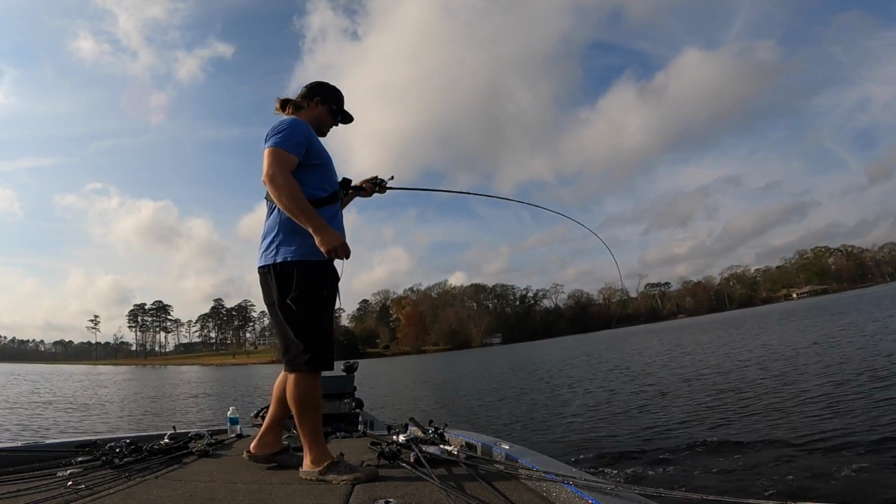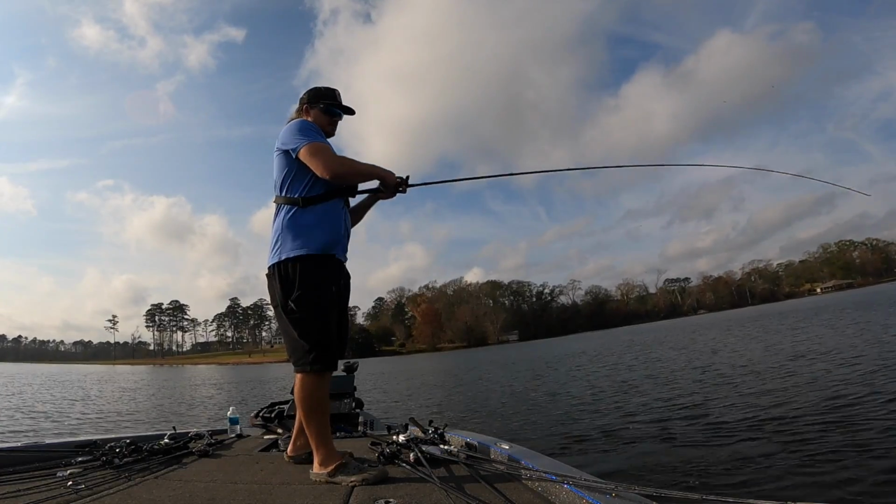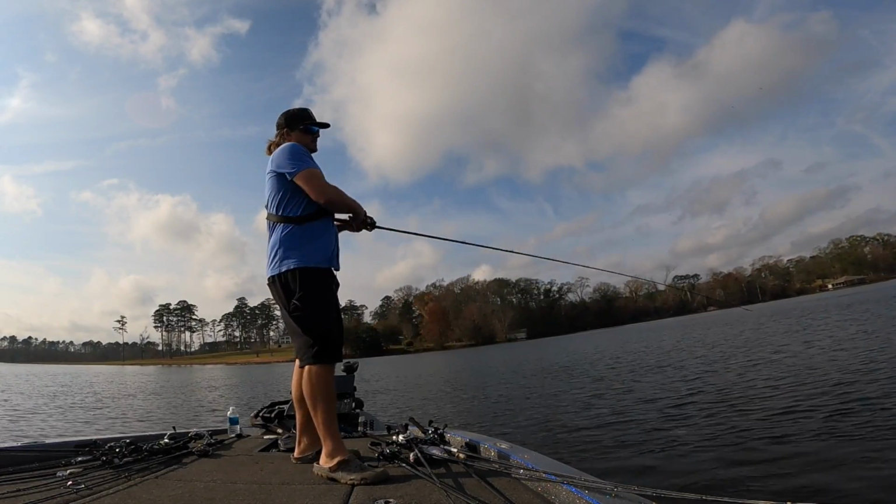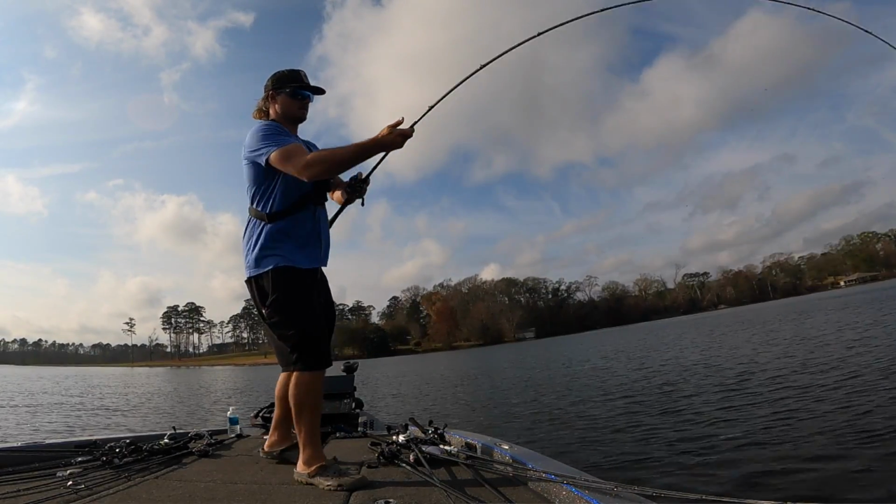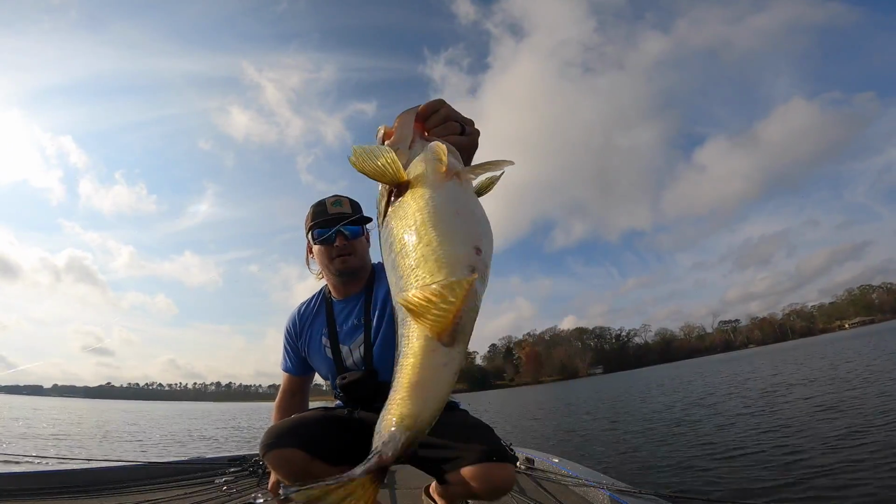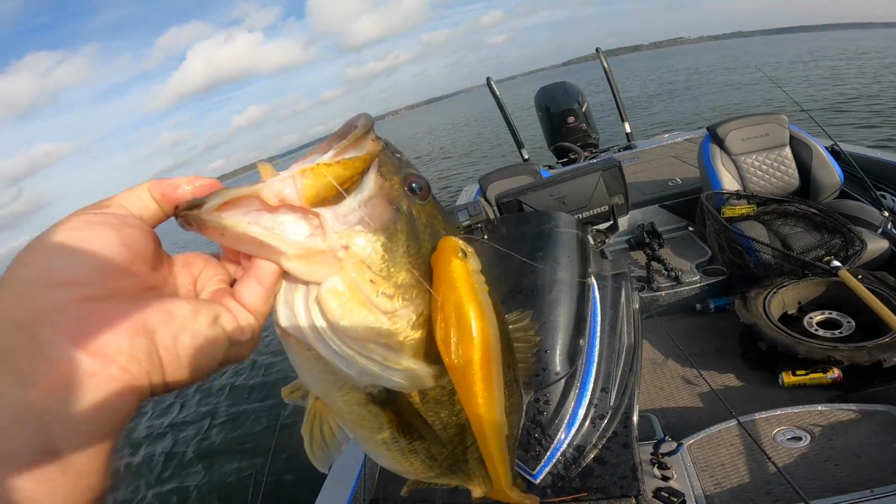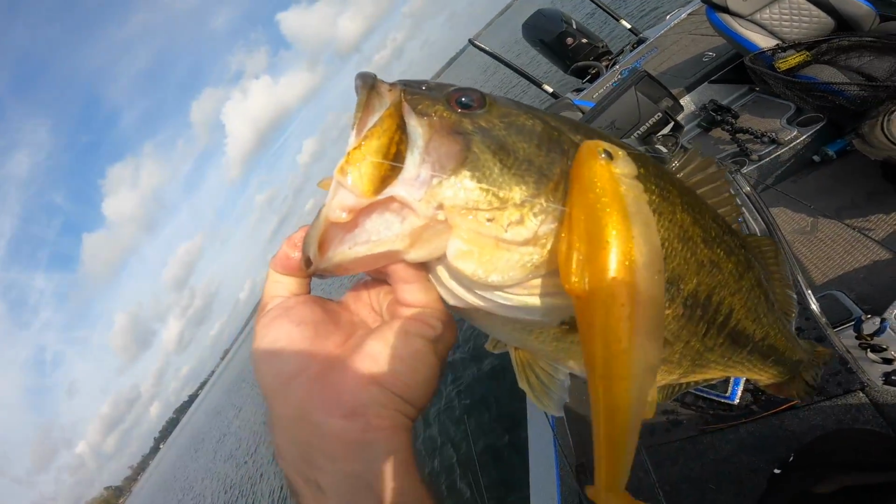Should we test the strength of my knot or say screw it? Let's test how good my knot was, even though I got 2 of these 6-cent swimmers left. Yahtzee. Look at the freaking color on the lip of this dude. I mean, that's a big one. How thick is that one? Freaking gulped that line through. Look, it's the same color of his lip.